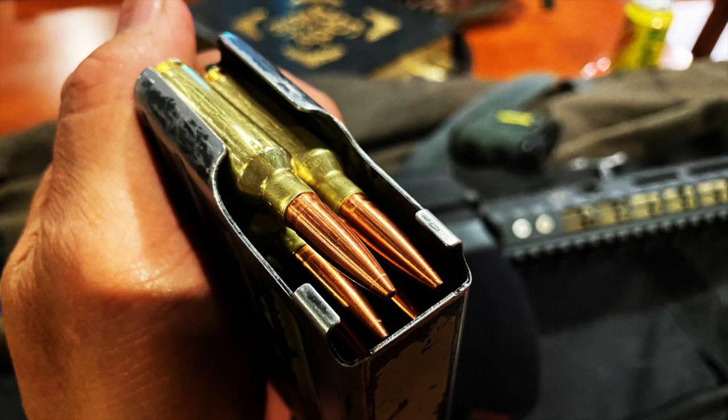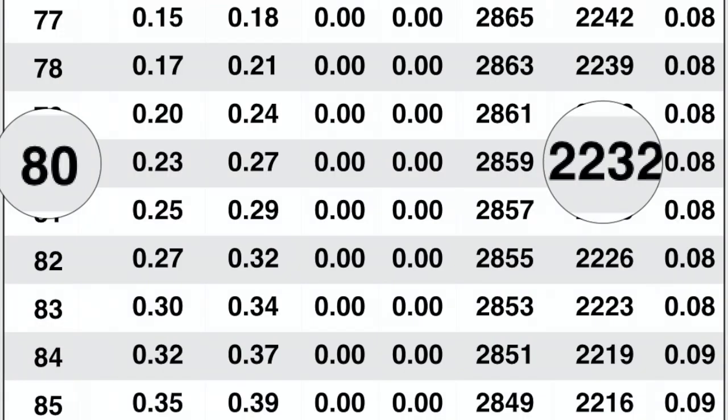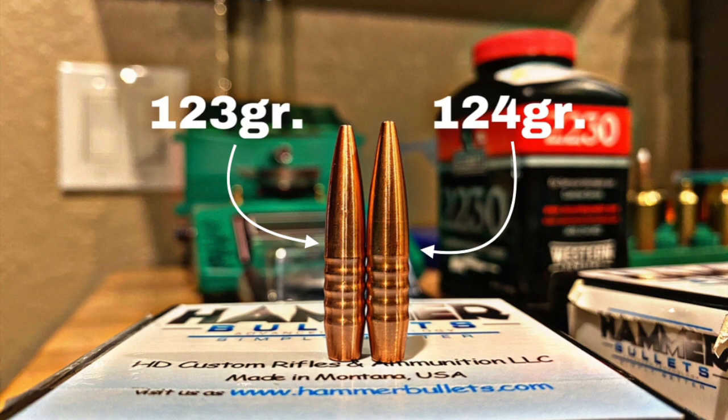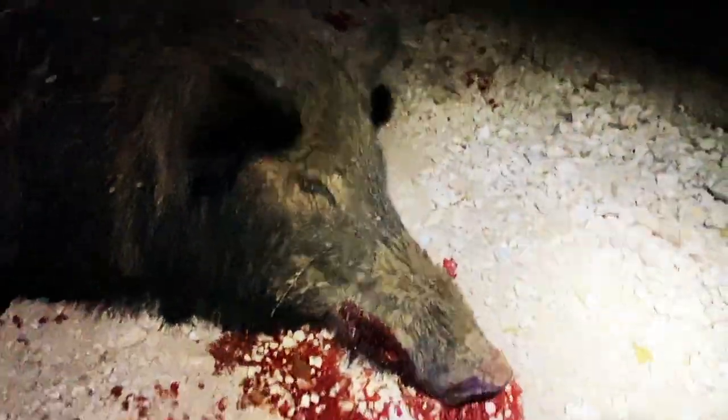He doesn't smell bad. I think I'm gonna rip the back straps out of him and come up with a recipe. I know you guys are into that. So at a distance of 80 yards, the Absolute 123 grain bullet punched this hog with 2,232 foot-pounds of energy, which is close to 250 foot-pounds of energy different than the Hammer 124 grain bullet traveling at 2,770 feet per second.